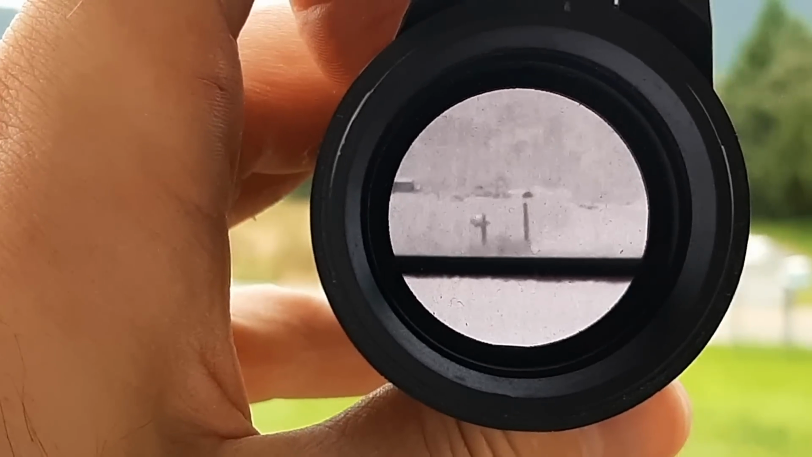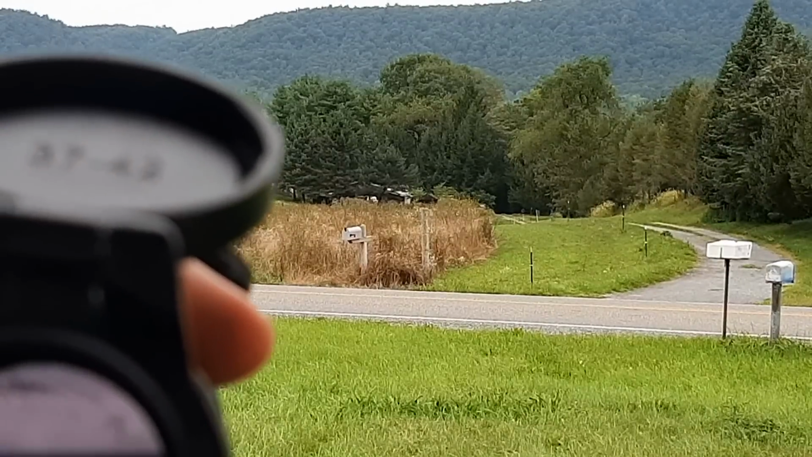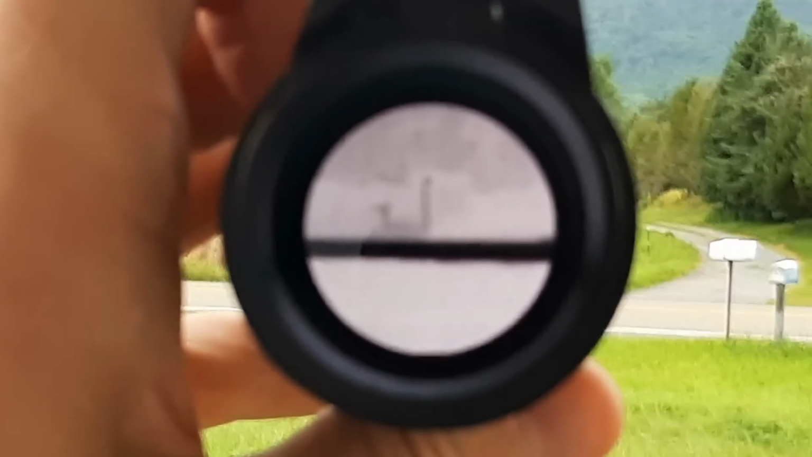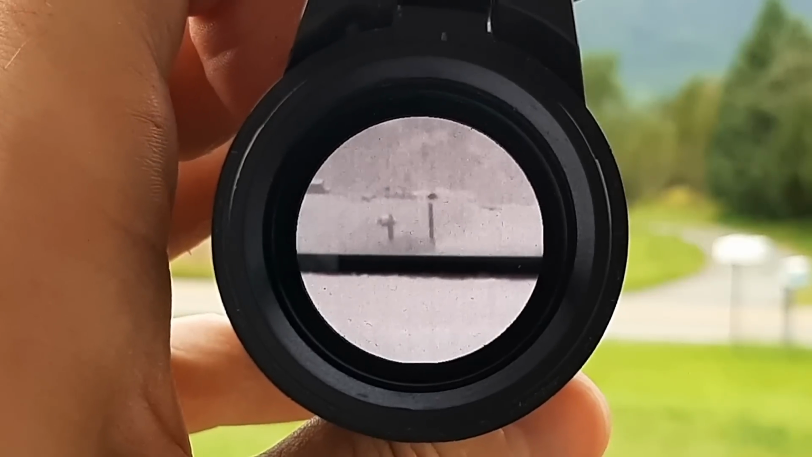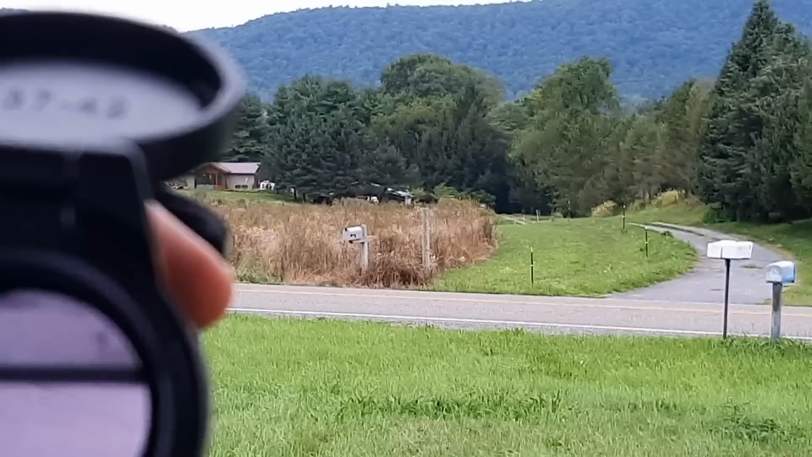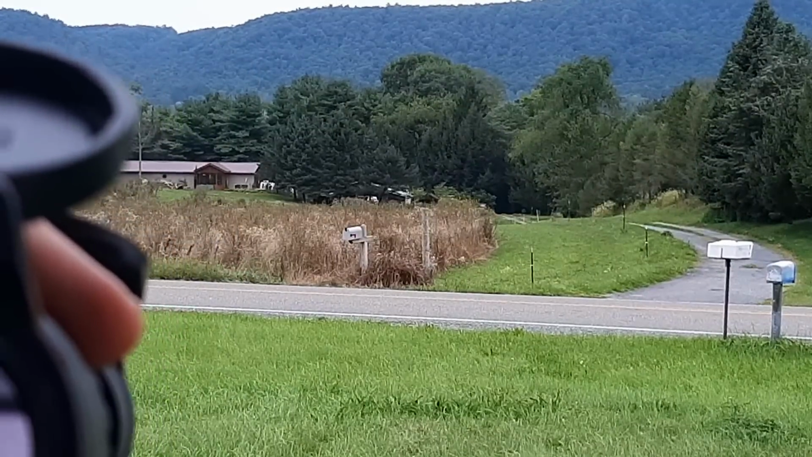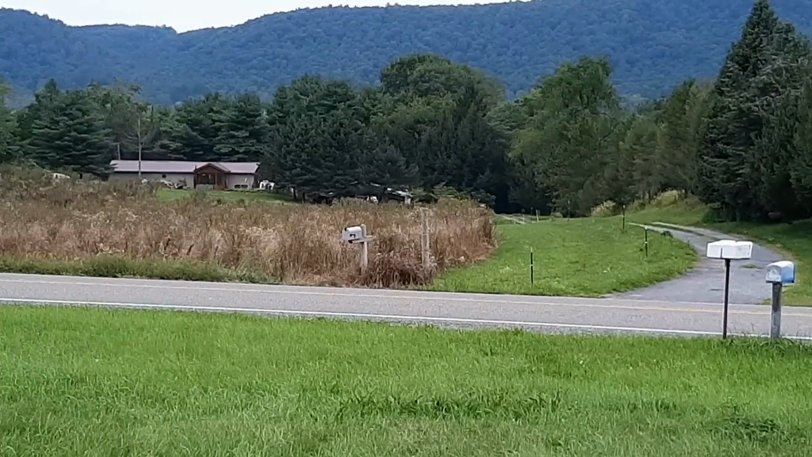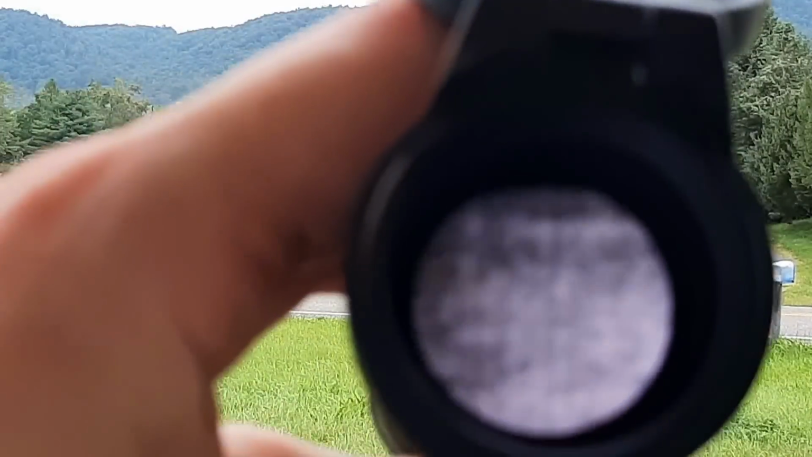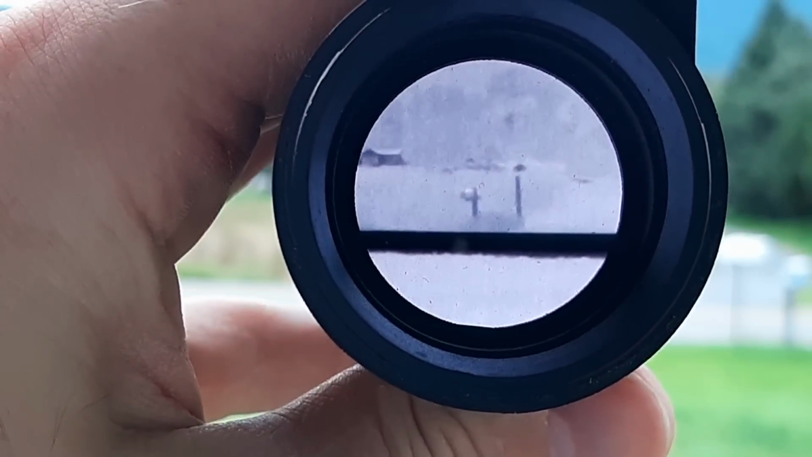That's definitely not her. Just look at where that fence post is, and right above that fence post you can see there's like a brown shed back there. But as you can see, she's not visible with the naked eye. She's behind all that brush, and on the thermal you cannot see her at all.